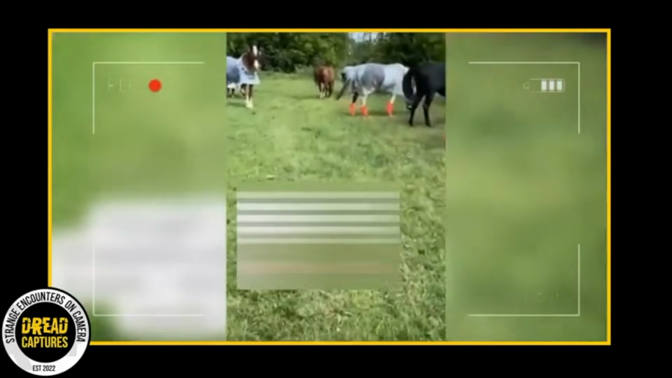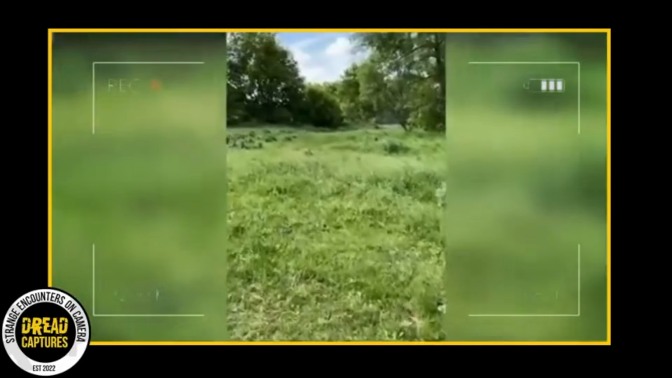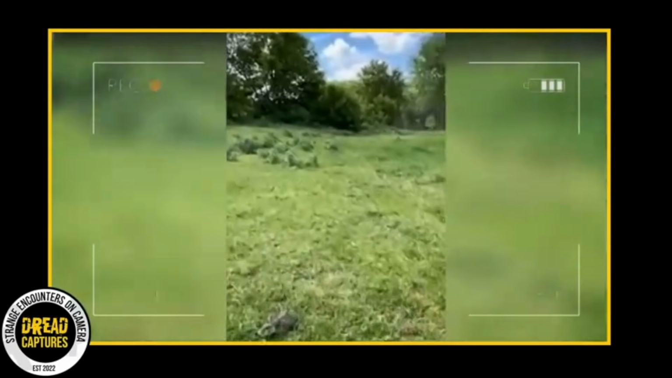Then she has another video where she's watching her horses and they're all acting sort of strange. And out of nowhere, you can hear this moaning sound in the background. What the fuck is that noise? And you can tell that the horses feel and hear it too.